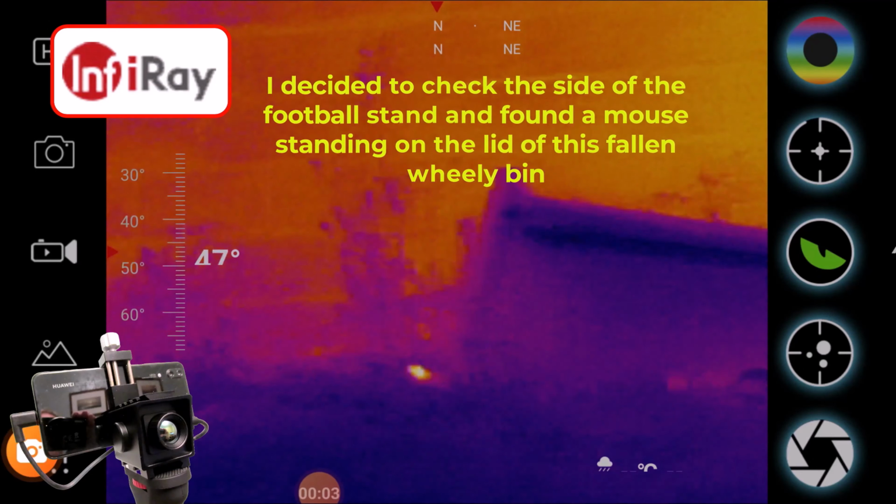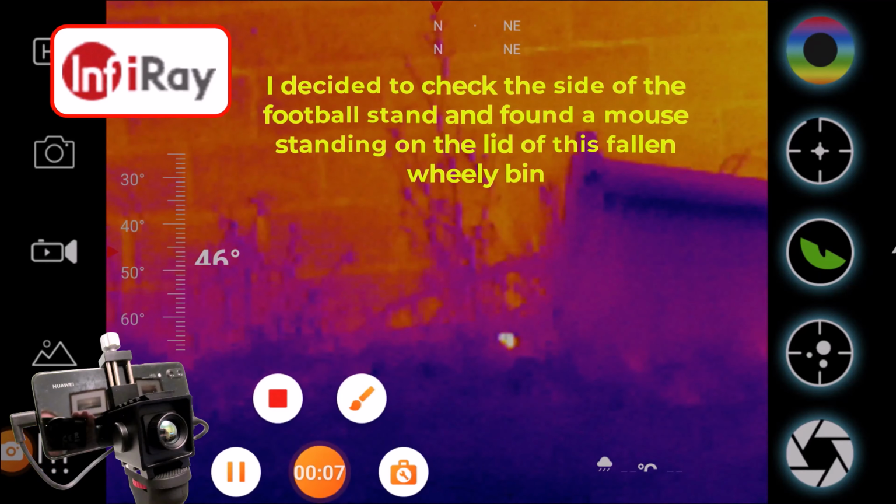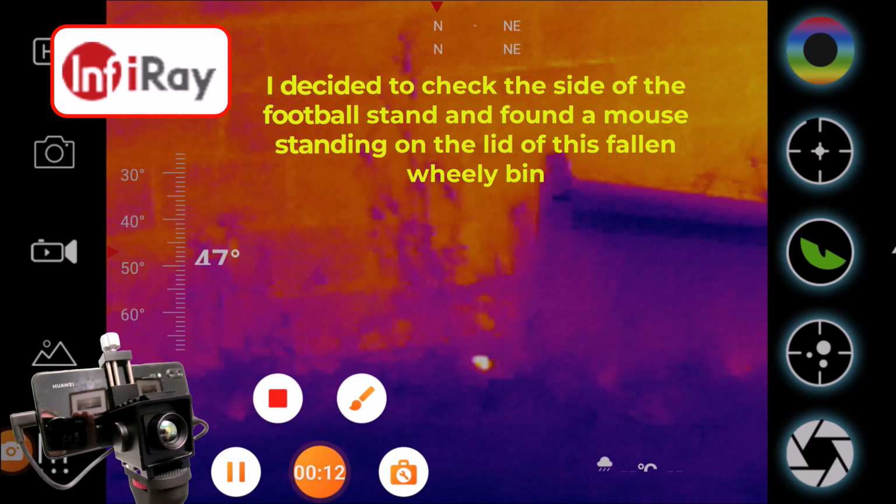This mouse was on the back of a wheelie bin. I was outside the car when I filmed this, so by the time I got in the car to get the rifle out, it'd gone. Probably inside the bin, to be honest.